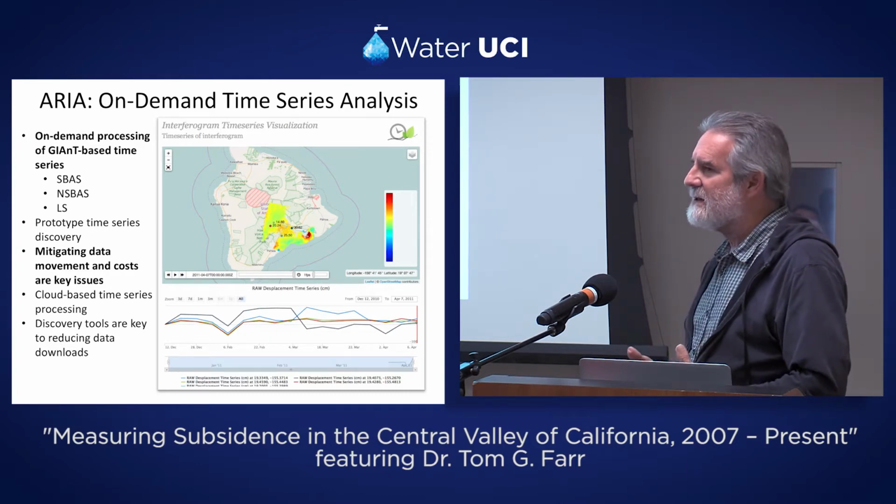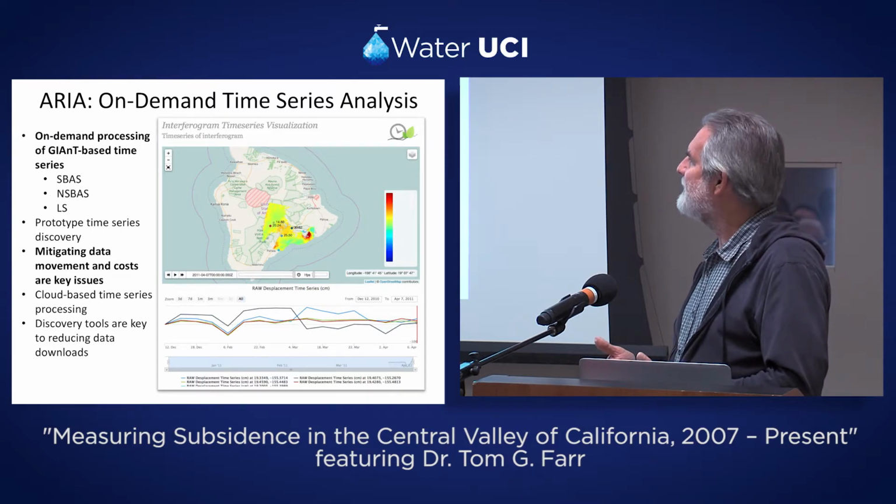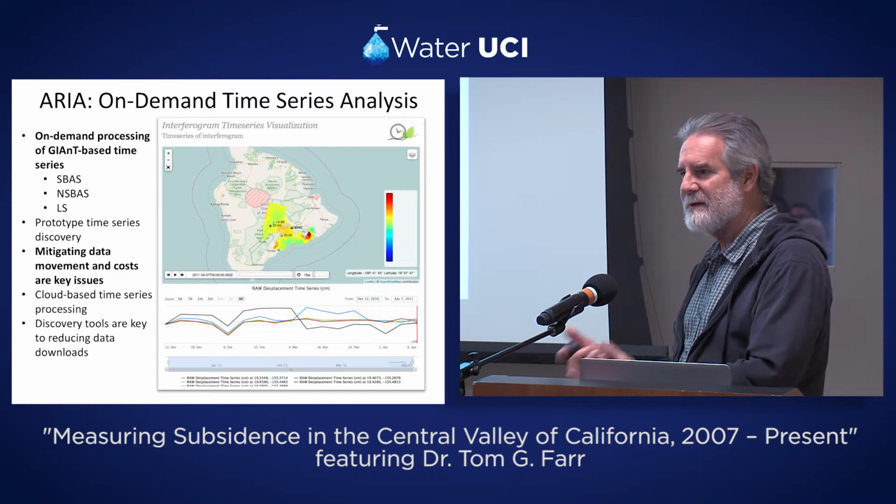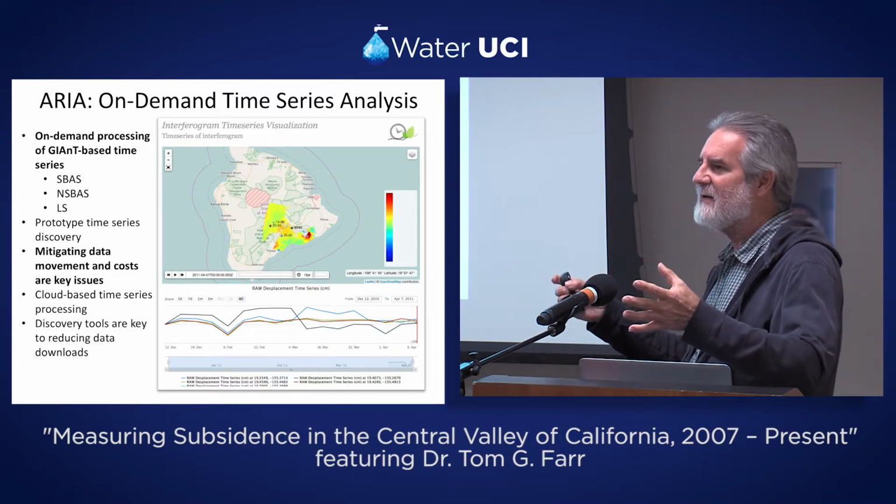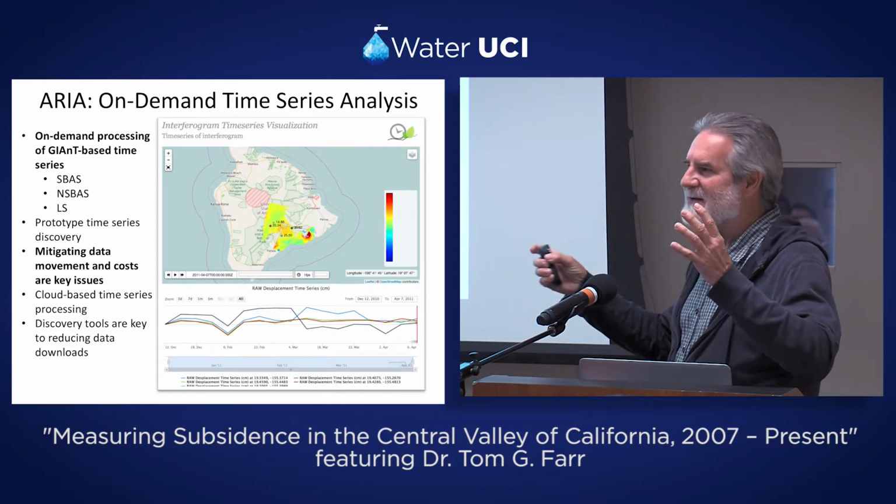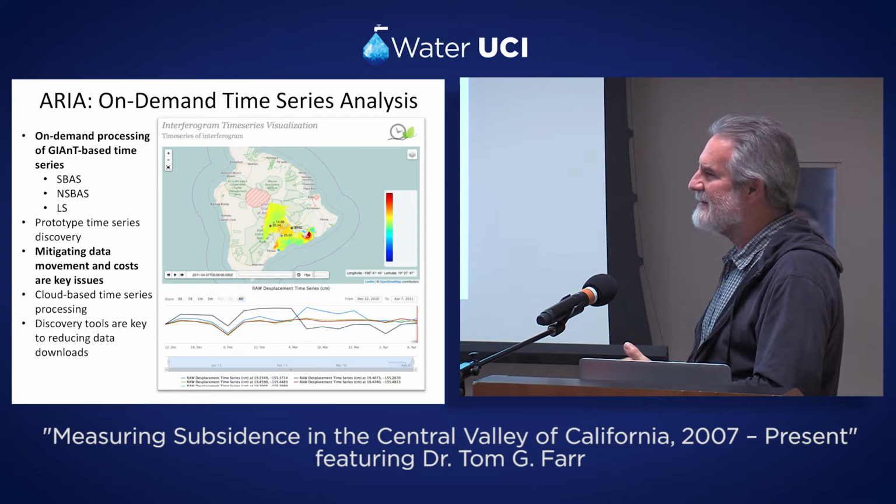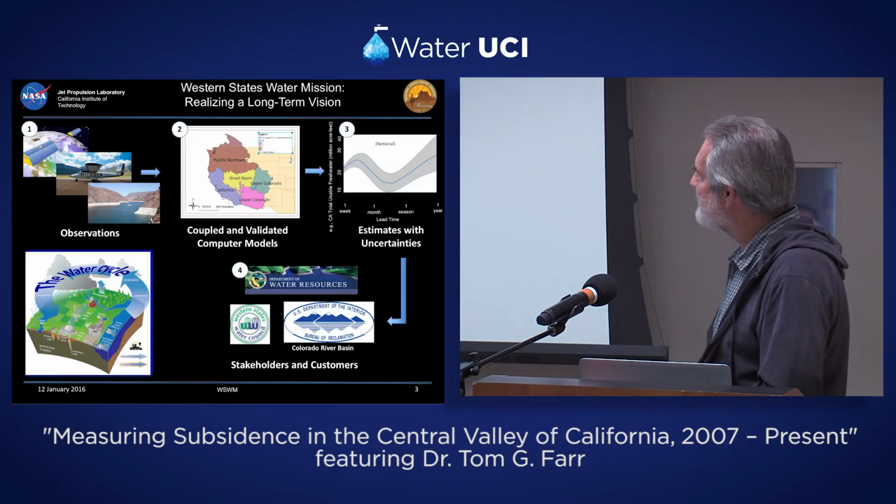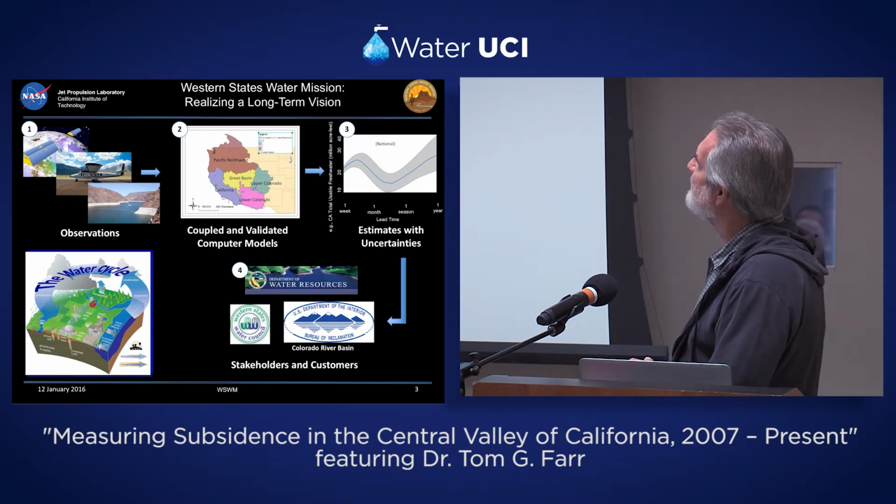This is the kind of thing that they can potentially do on demand for users. You can go and find your area and have it processed for you and have the time series delivered to you. Somebody like me, a geologist, that's what I want. I don't want to know about phase unwrapping and all these kinds of problems that the engineers have mainly solved.